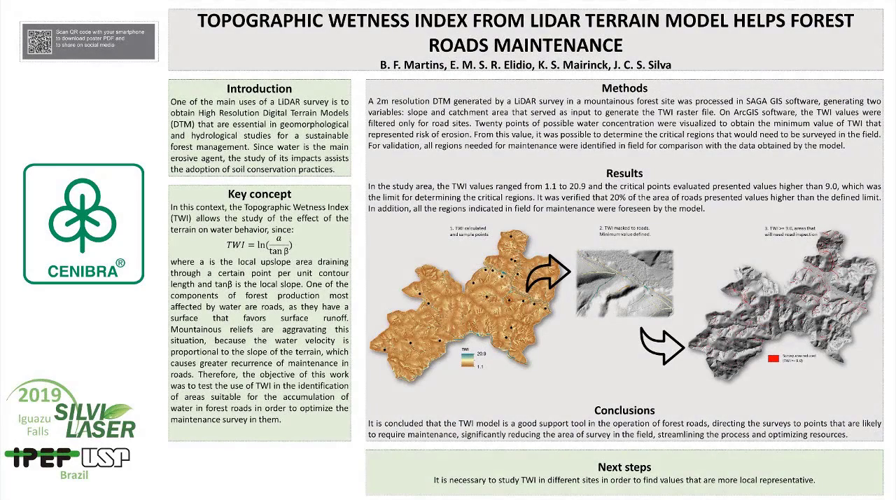ALS 102, Topographic Wetness Index from LiDAR terrain models, helps forest roads maintenance. One of the main uses of a LiDAR survey is to obtain high-resolution digital terrain models. These models are essential in geomorphological and hydrological studies, which assist in making decisions about planning, operation, and sustainable forest